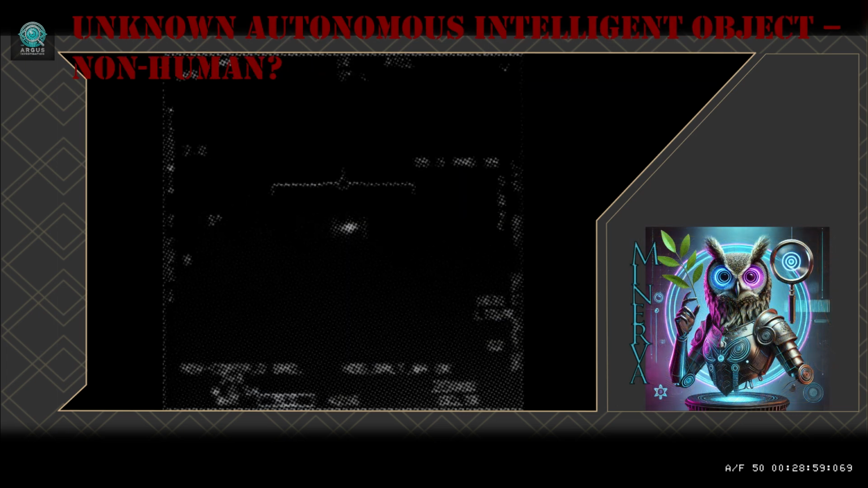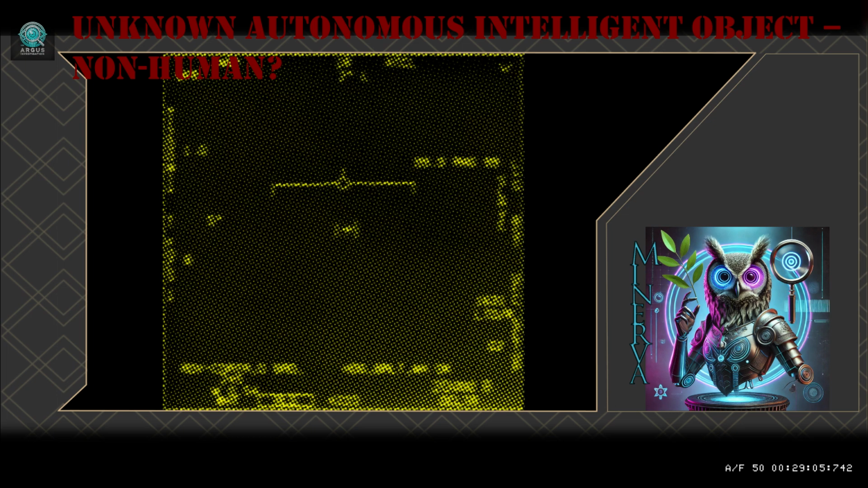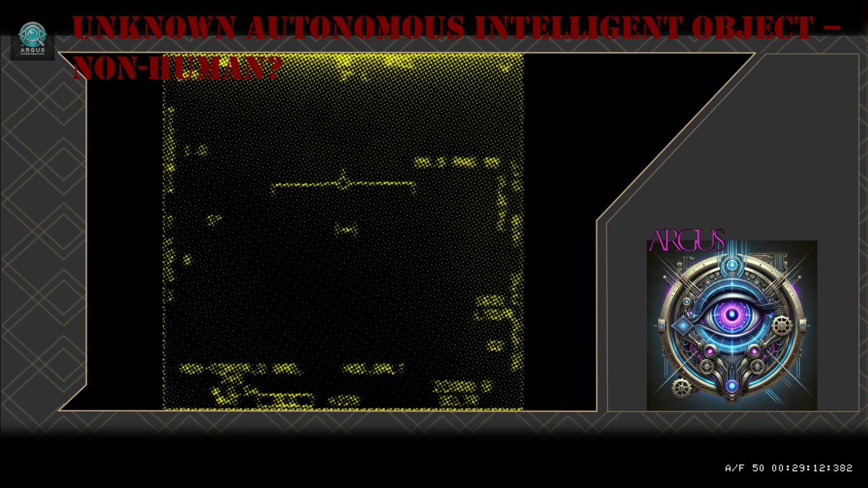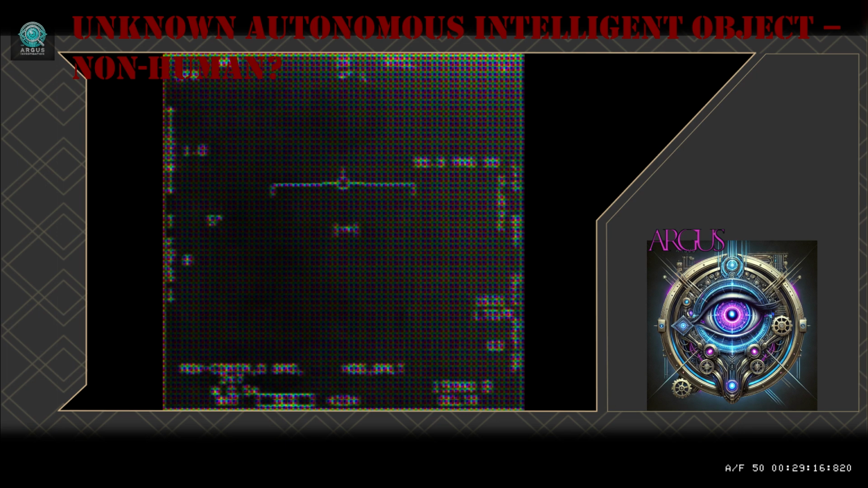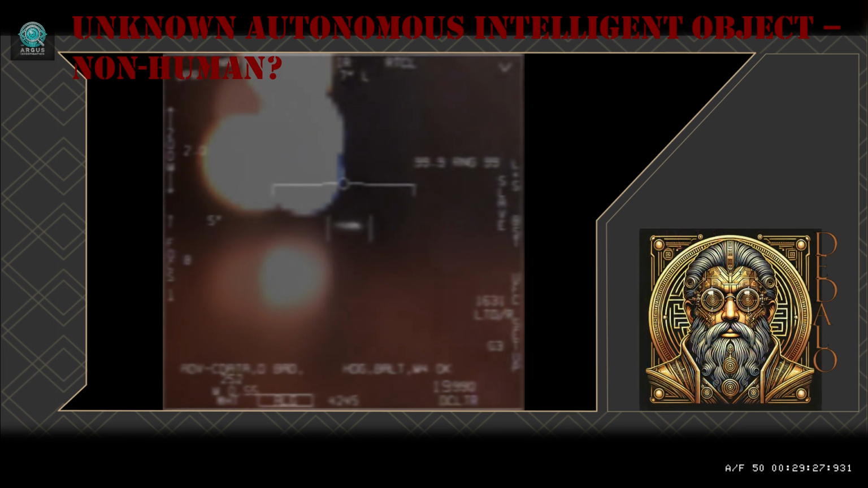I cannot say what it is. I can only say with reasonable certainty what it is not. And what it is not is anything within our current scientific, technological, or atmospheric understanding. All the data suggests that this is a solid, intelligent object, unknown in both capability and behavior. However, its nature and origin remain undetermined with the current data. This is, nevertheless, the only hypothesis that does not collapse logically under the weight of the evidence. It remains the most plausible hypothesis at the moment.